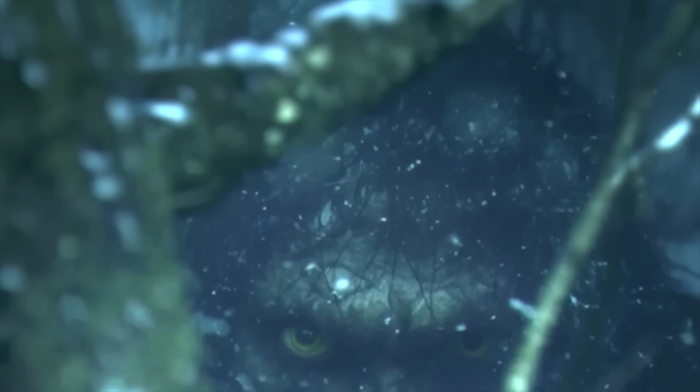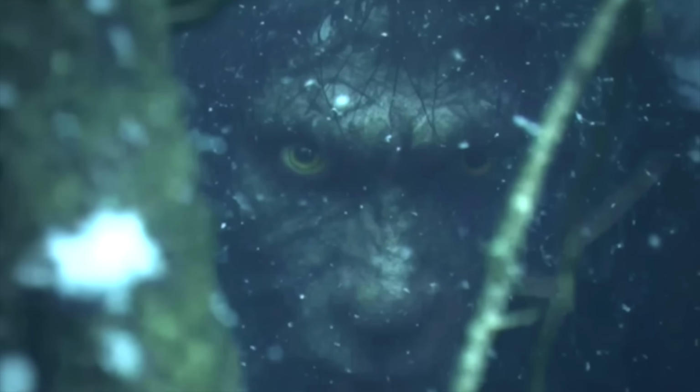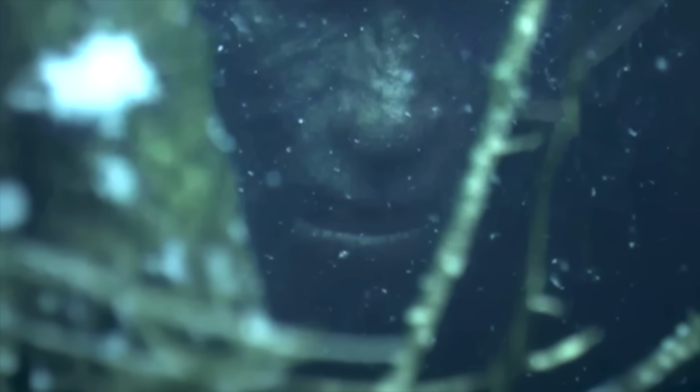Across a frozen canyon, something black moved between the trees, and it didn't look human. This short but mysterious clip was uploaded online with little context. The poster only said it was filmed somewhere in Idaho, though the exact date and location remain unknown.